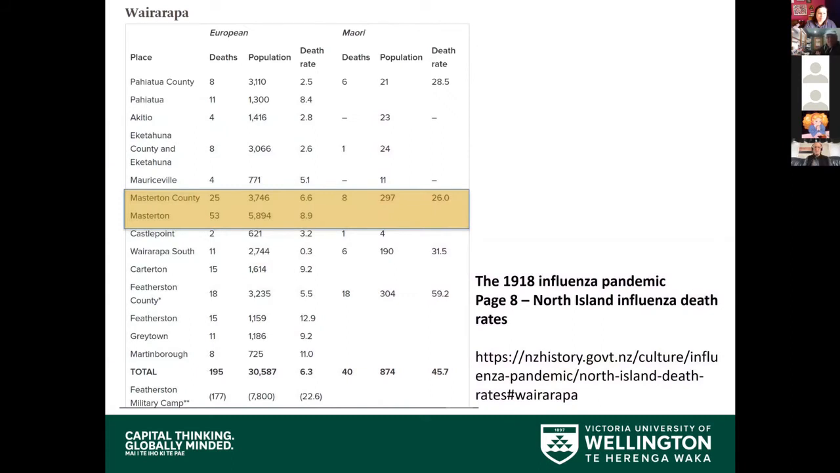So we had at least 8, potentially 11. According to the official numbers, the Maori deaths in Masterton County were 8 altogether. So we know straight away that the numbers that they had for the deaths were wrong. But even based on those numbers, we're talking about something like 11.4 times the non-Pākehā or non-Maori rate of death, and we're looking at 4 times the current COVID-19 rate of deaths.